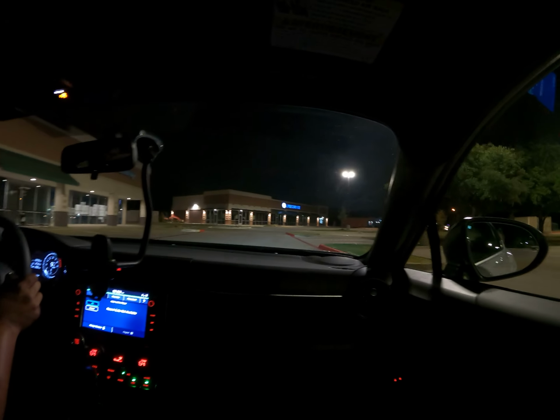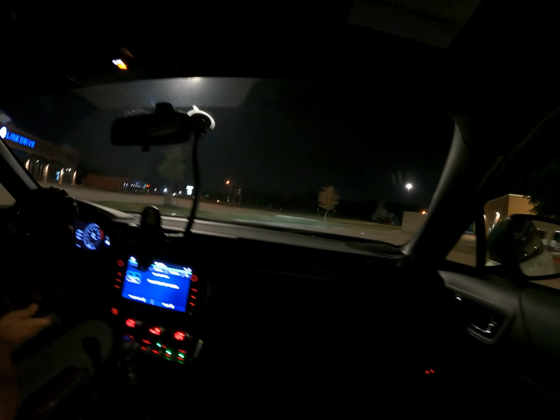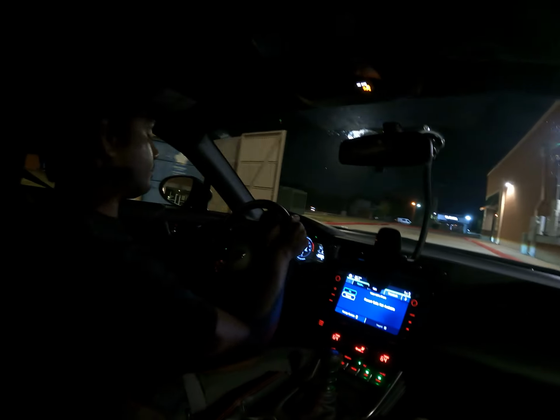That's why I appreciate that BMW, the M3. I think that's the only one I've been appreciating, other than the Z4 M, the clown shoe, if you don't care about having rear seats.